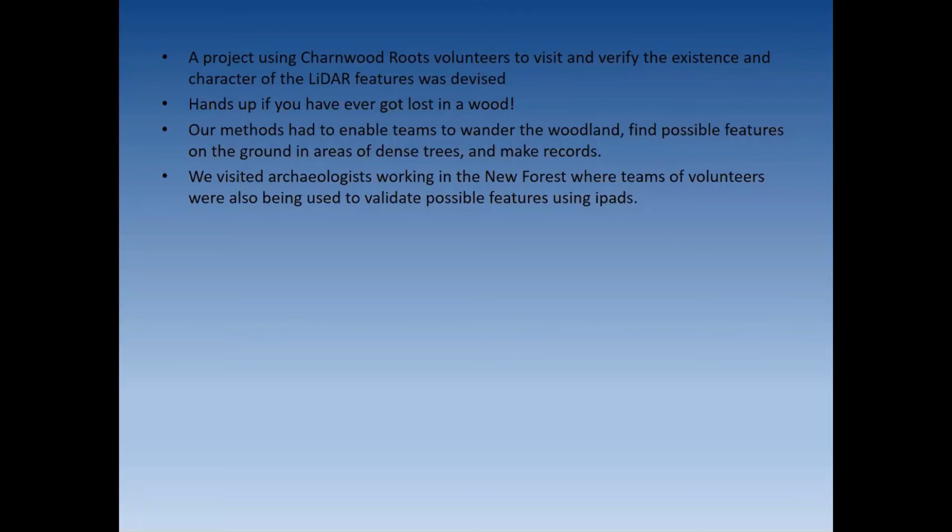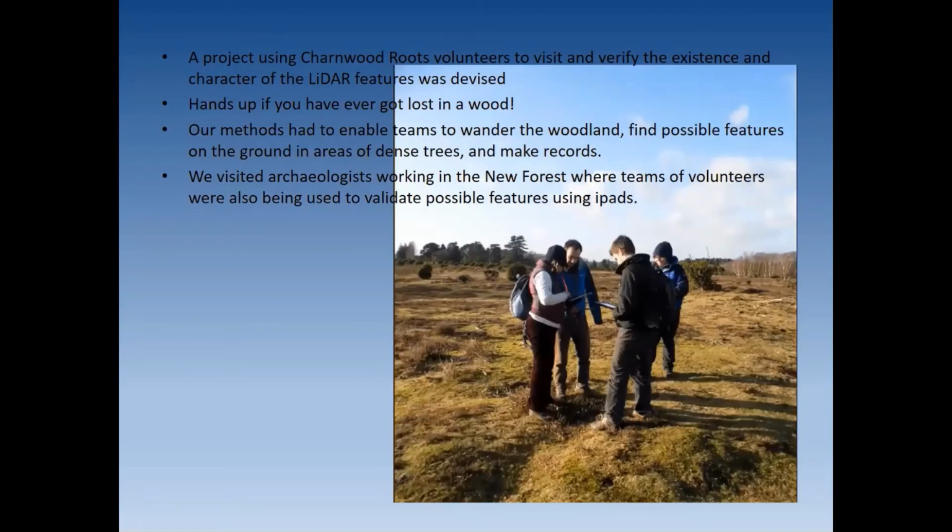Now, we visited some other archaeologists who were just starting a similar project in the New Forest in 2014-15, where teams of volunteers were being used to validate possible features using iPads. This was me and Julie Attard in late 2014, I think. We went to see a guy called Lawrence Shaw, and here we are on a bit of New Forest testing their iPads. They had a method that they could use, and we essentially copied that same method and adapted it to what we had.